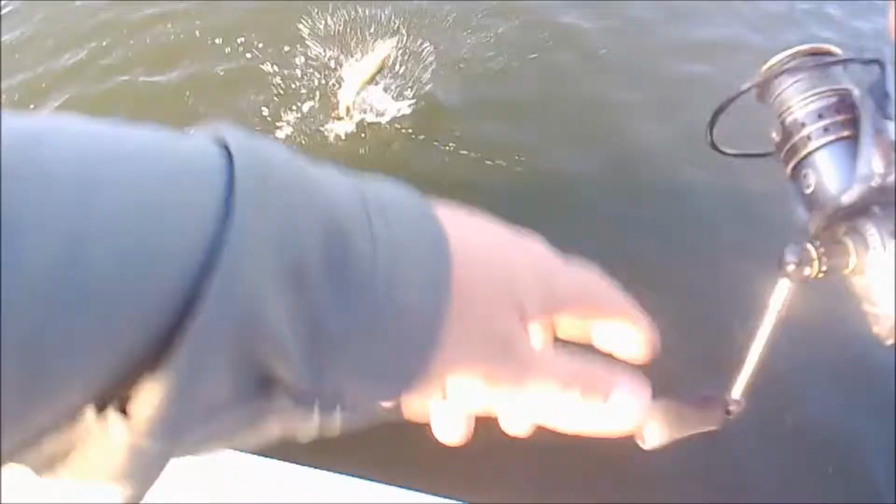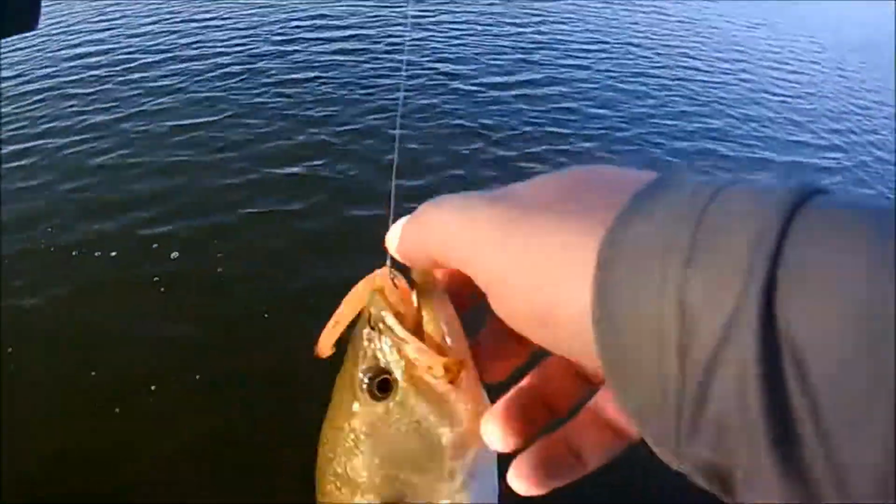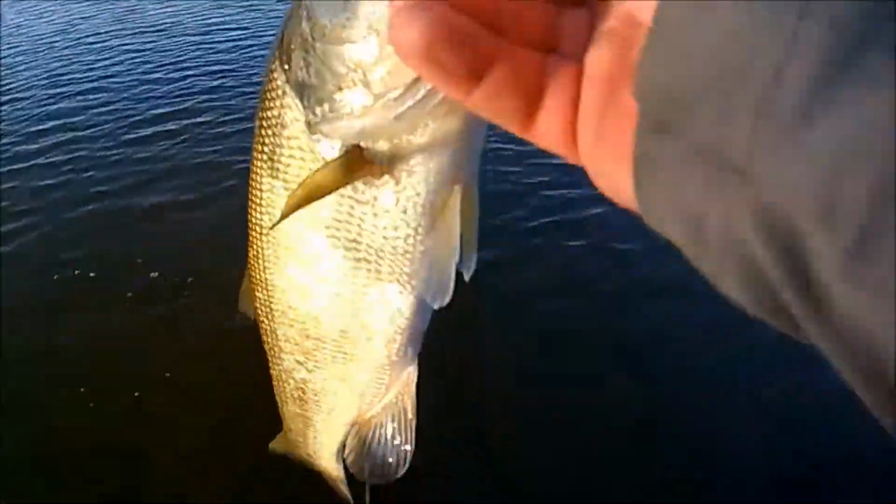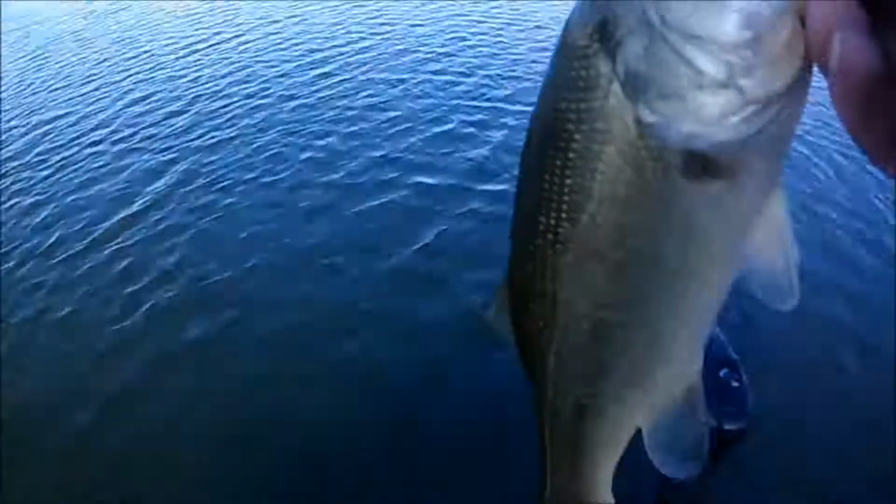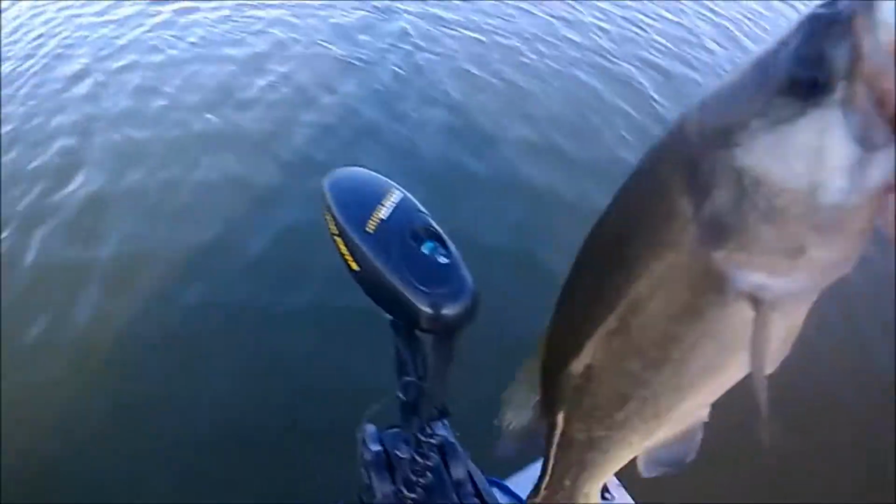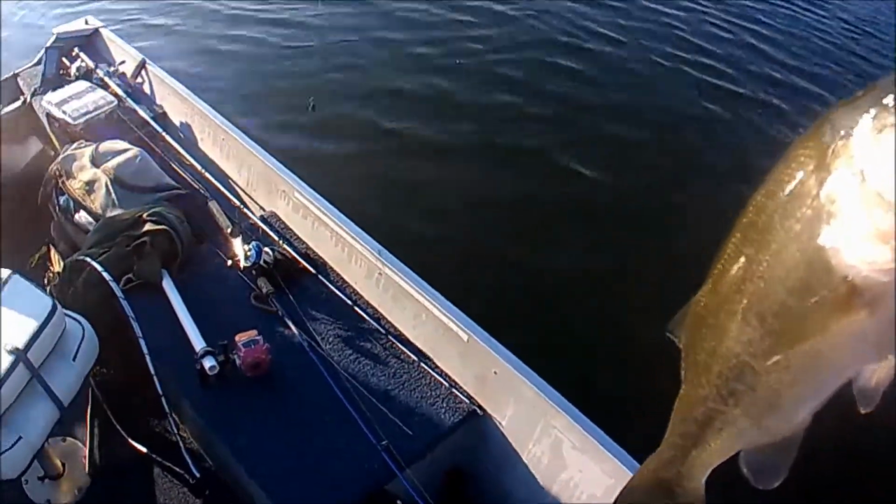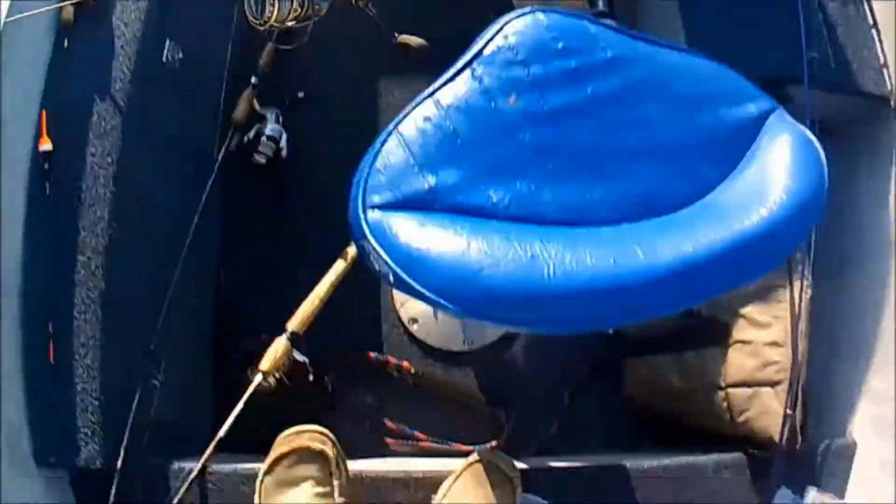Finally hooked up on a drop shot. Little guy. Finally. That was much farther out than I thought. Like 16, 17 feet. Let's see. So, yeah, 17 feet. Finally. And he's nothing to write home about either. Holy crap. But, let's see.